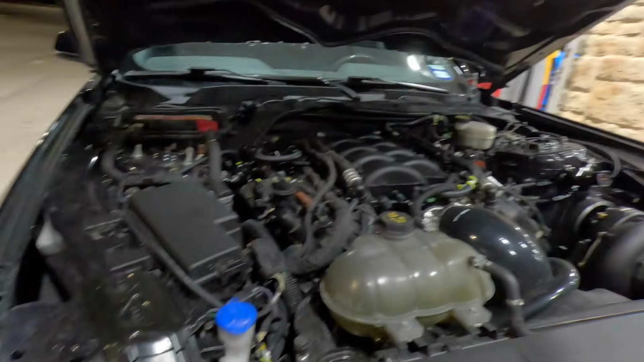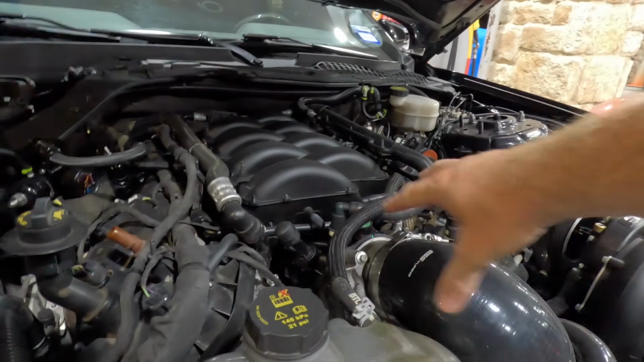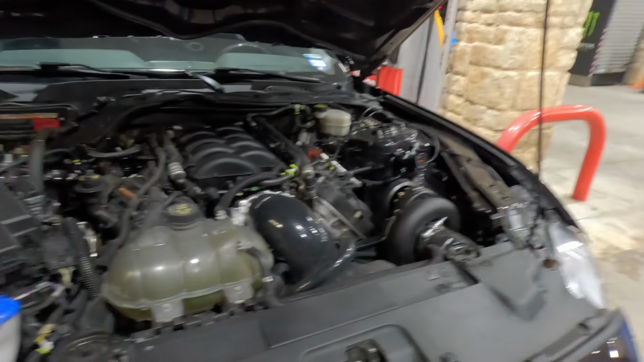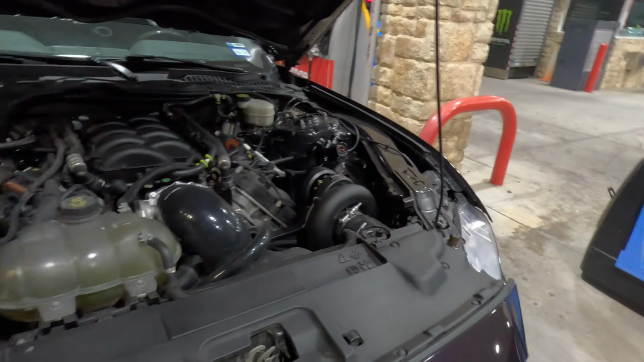So I'm going to install, it's not a nozzle kit, it goes on the throttle body. I'll try it out. It's a 150 shot. I'll probably throw a 150 shot on there on E85. Decent shot, right?